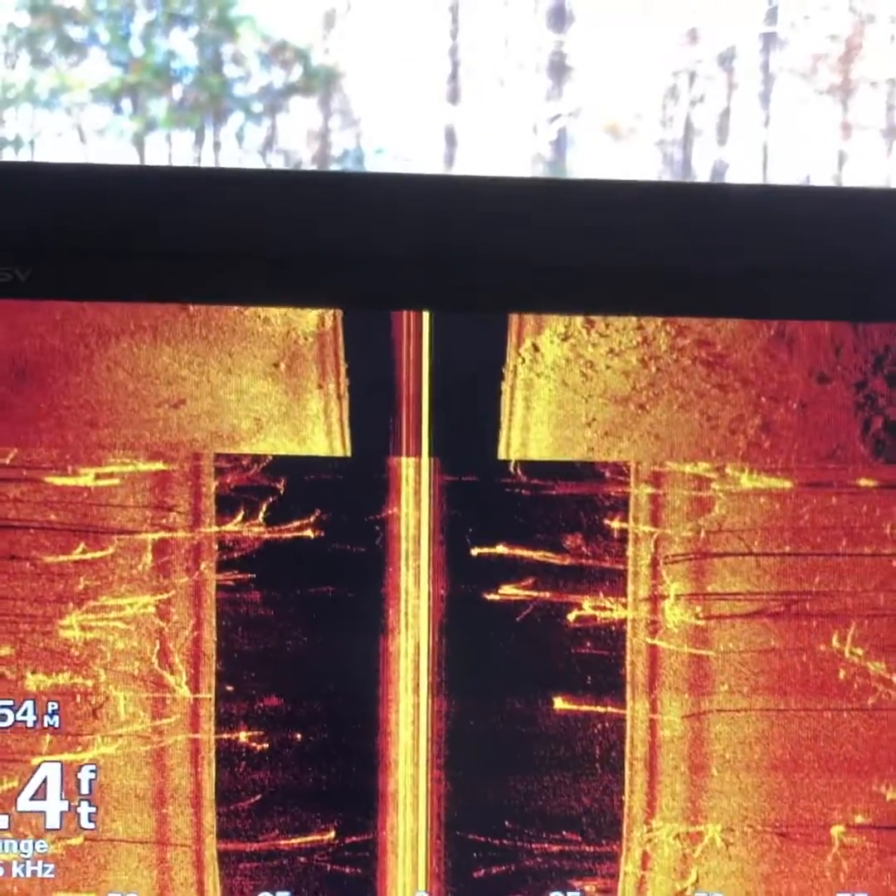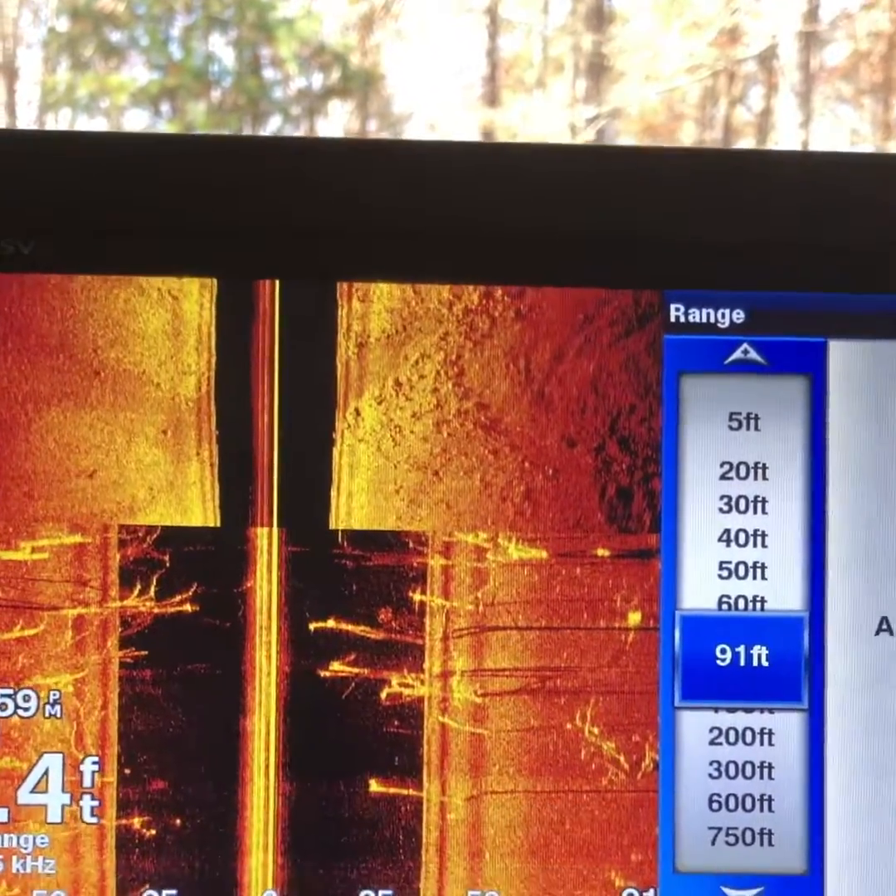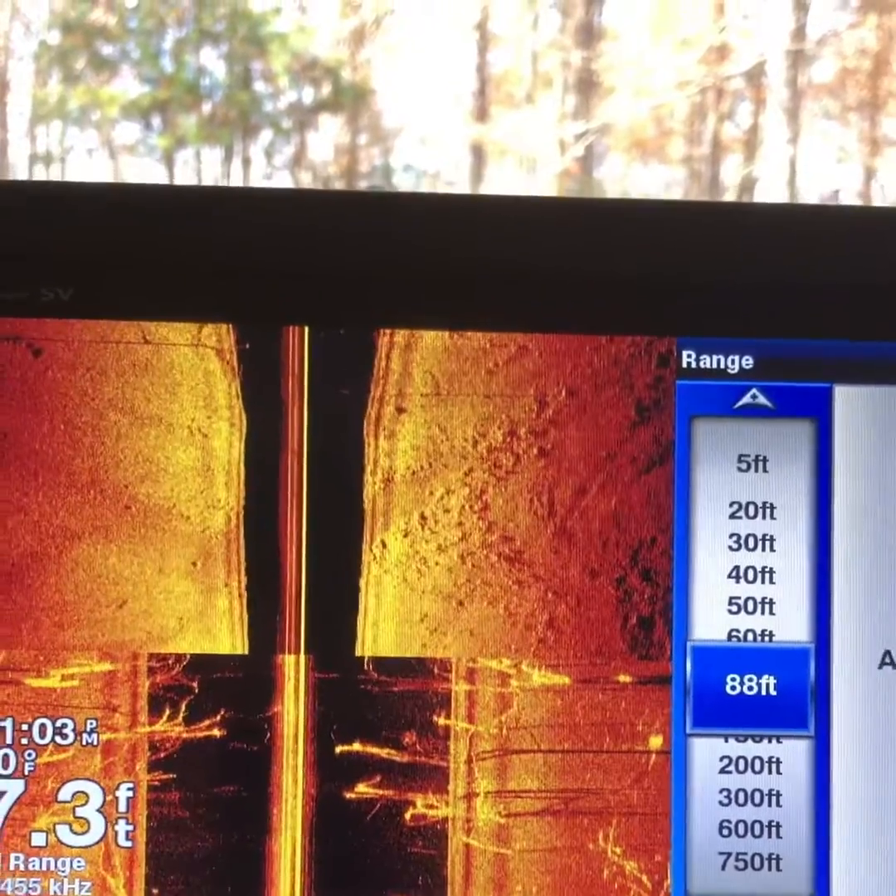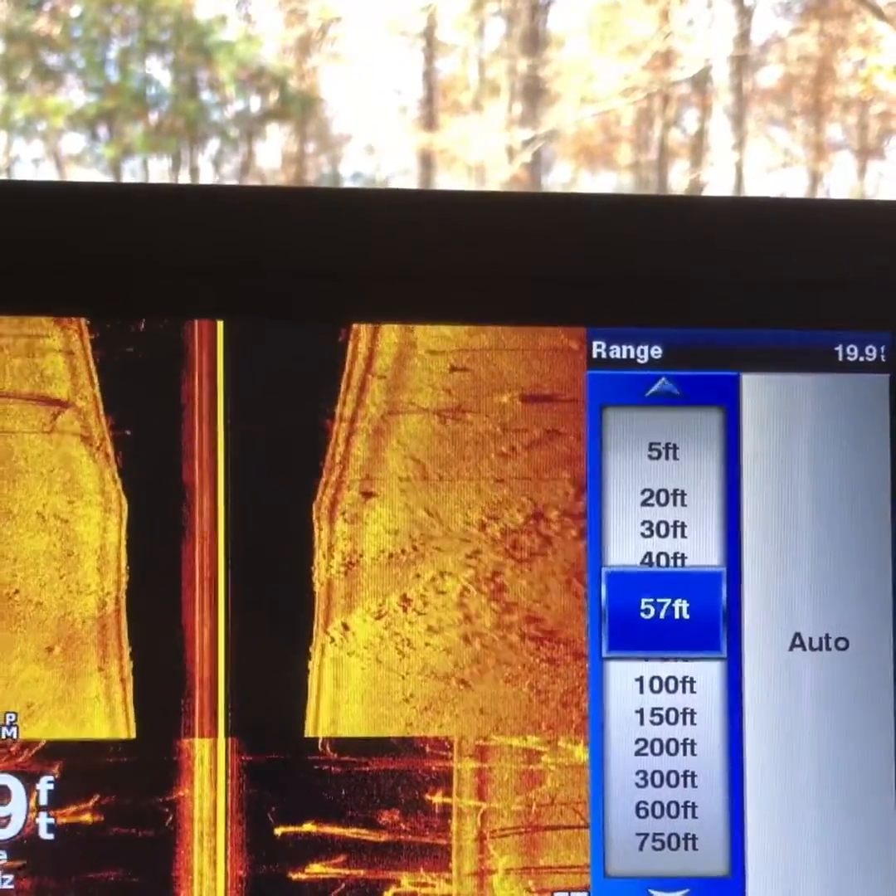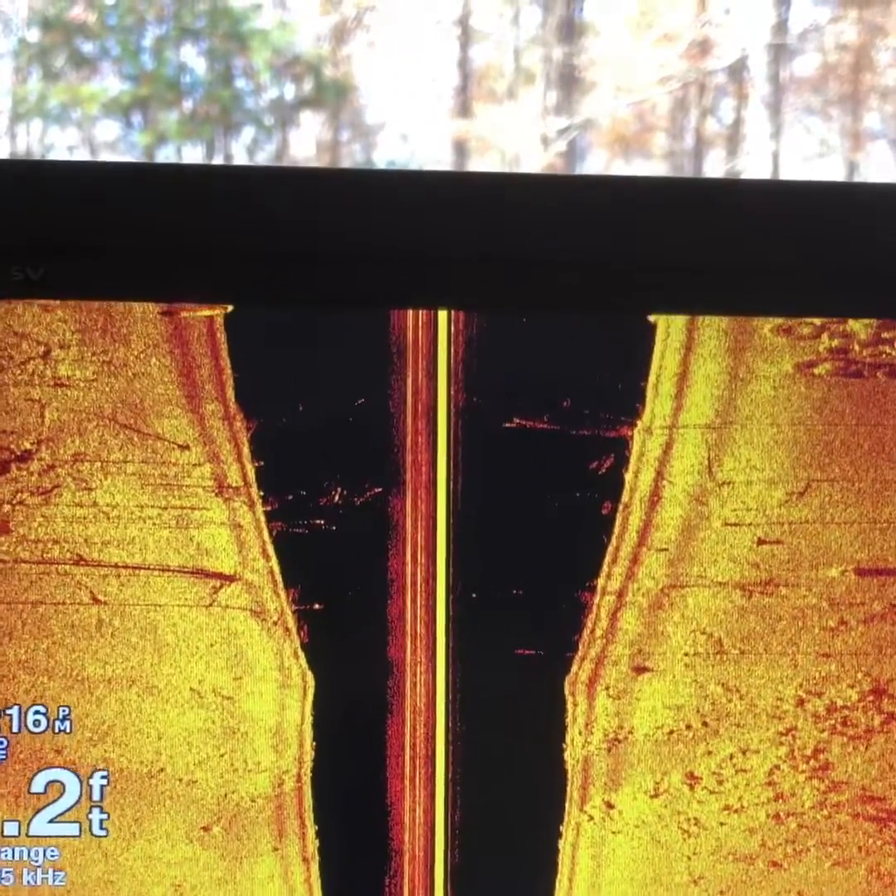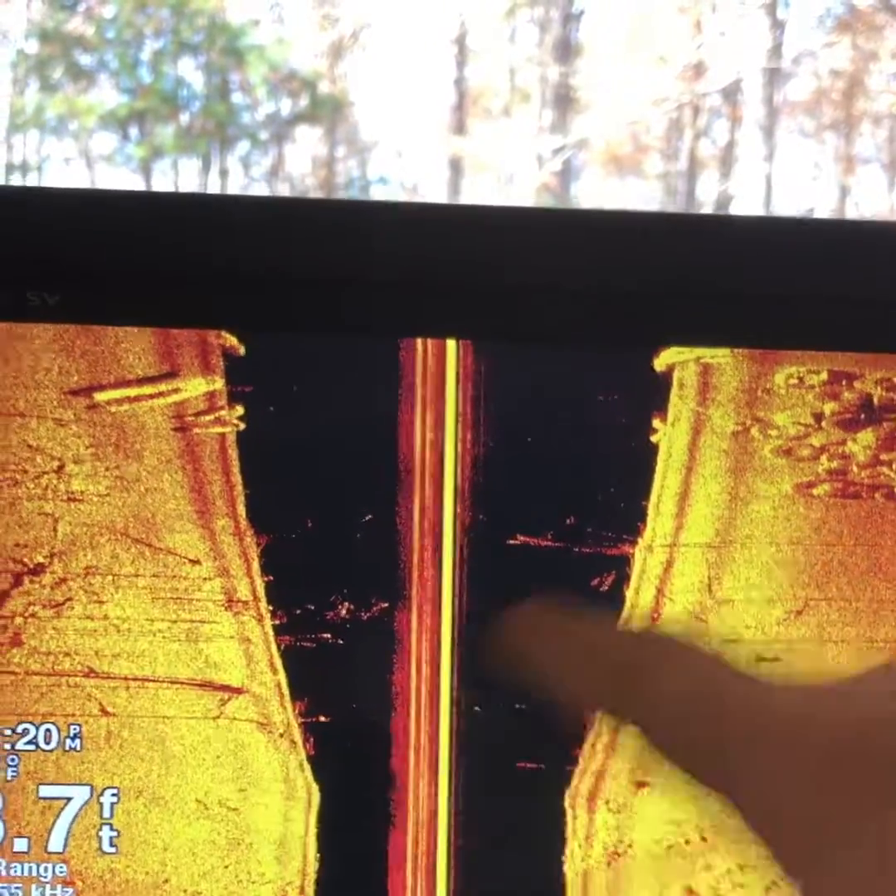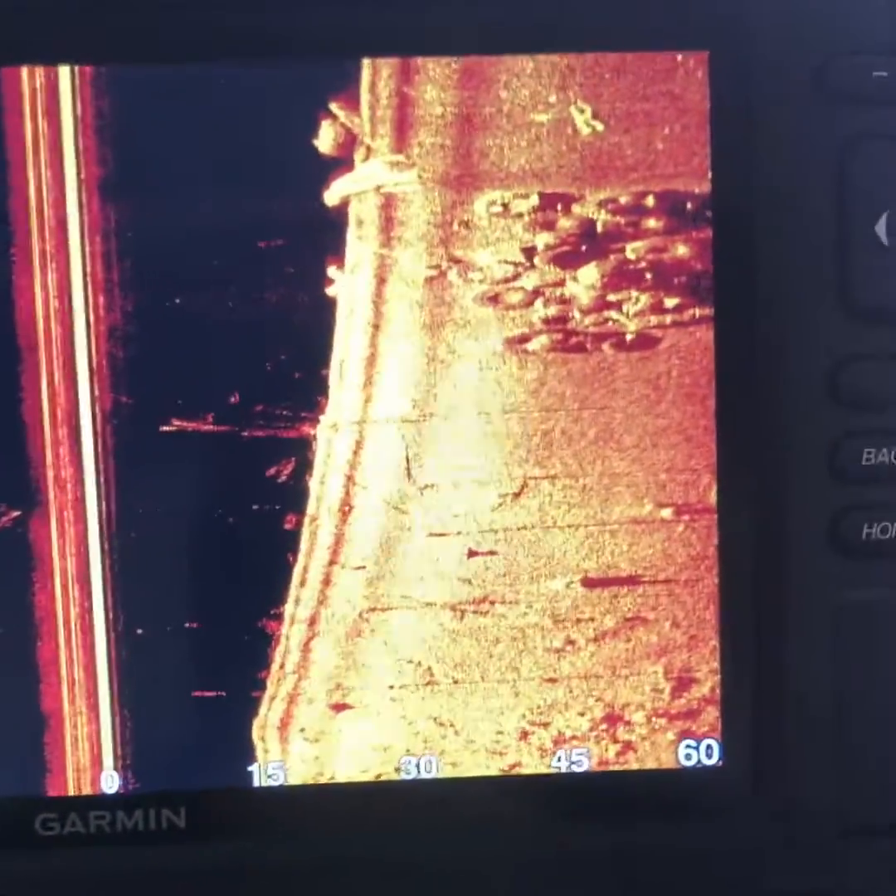Okay, so now we're back in 14. So I'm going to come down here. I would do something close, just do like 10 times 3. So that would be 30. So, well, we're back in 20 now, so let's go to 60. And that's going to give me the best return on each side. You see, I can tell a lot of detail. You don't want to get it too far out because then you start missing stuff.